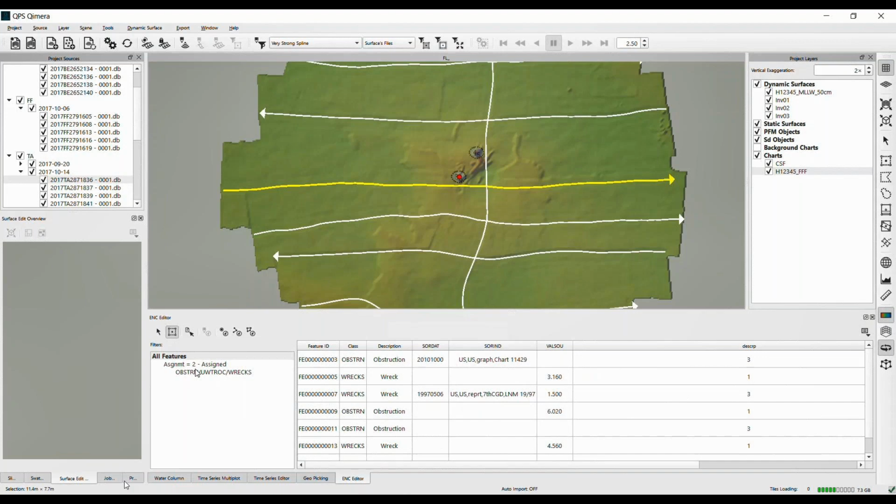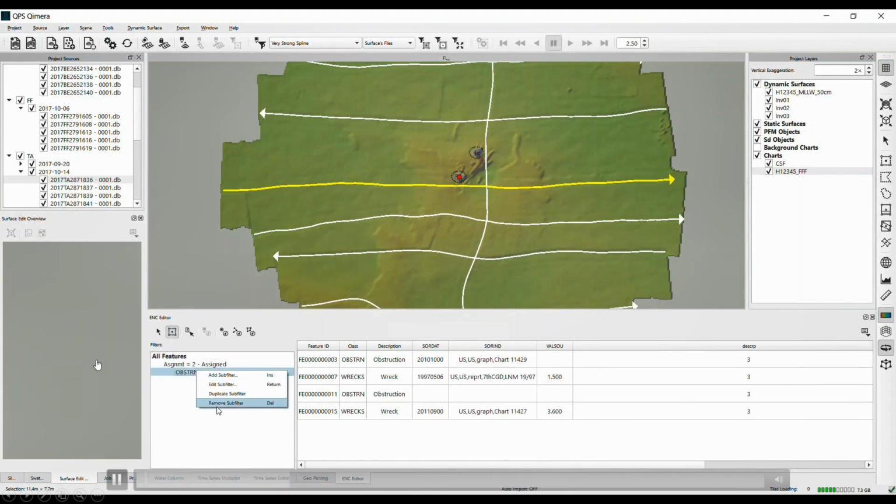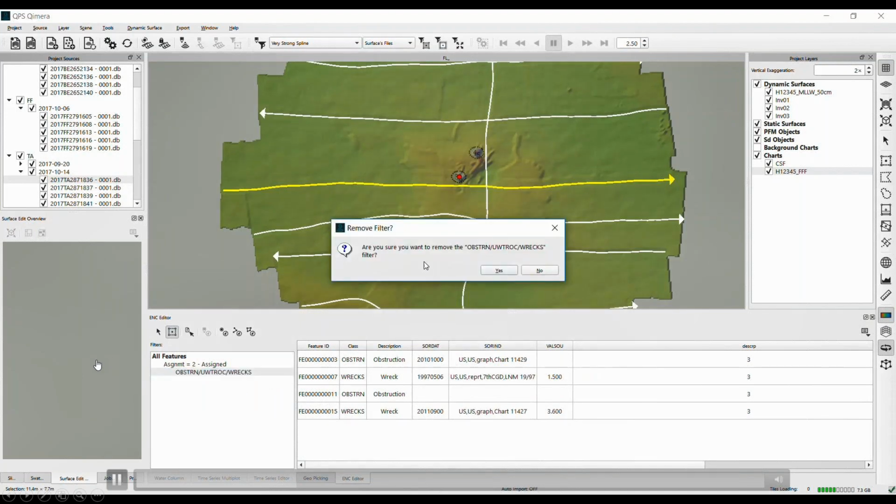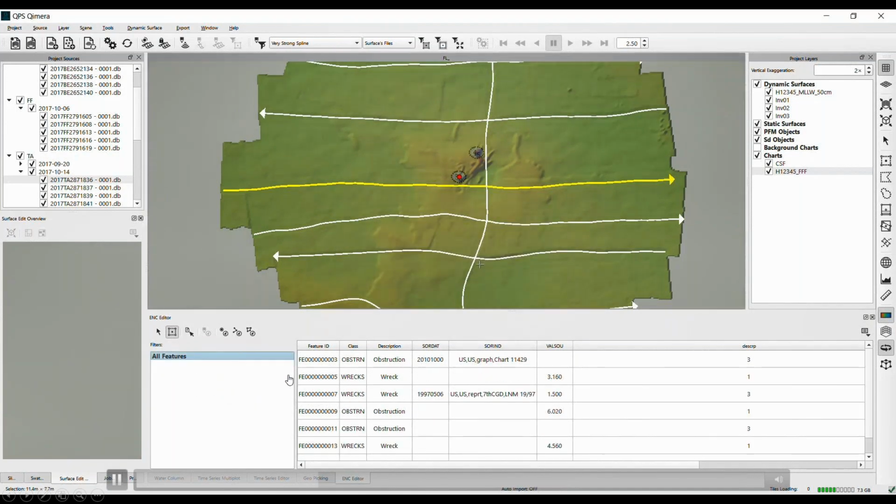So now the subfilters I have aren't as relevant anymore. So I want to filter these by the description field, which is informing me whether these are new features or deleted features. These are very common kinds of filters in the NOAA workflow. So I'm removing the subfilter and removing the other subfilter. Okay, and now I'm going to add a filter that's a little more meaningful to me based on that descriptor field.